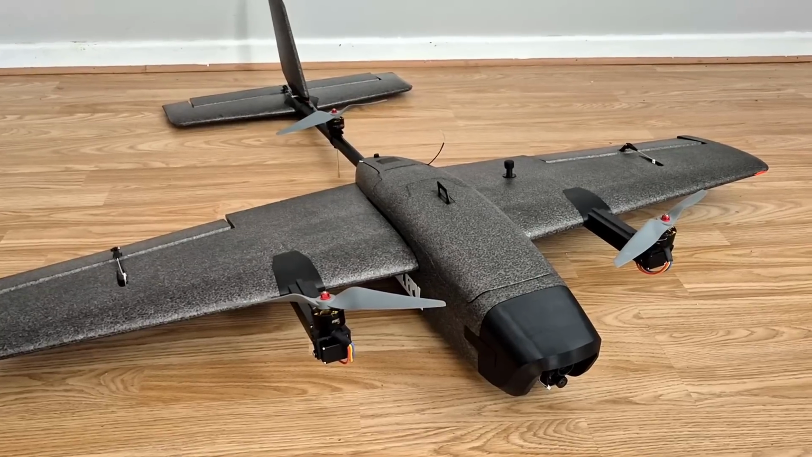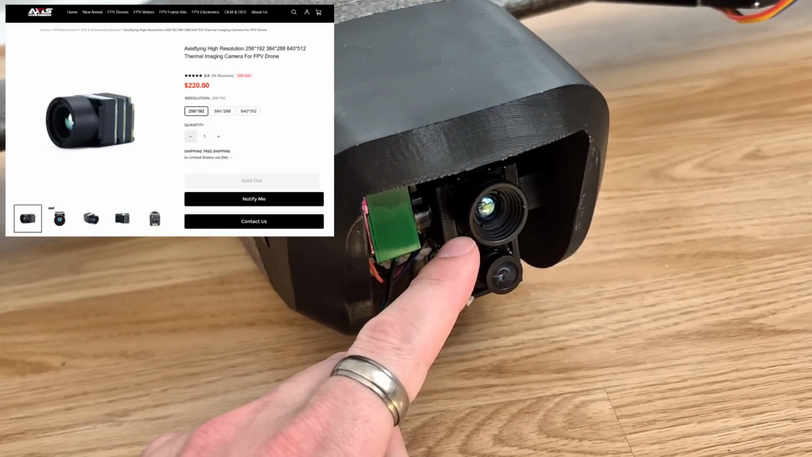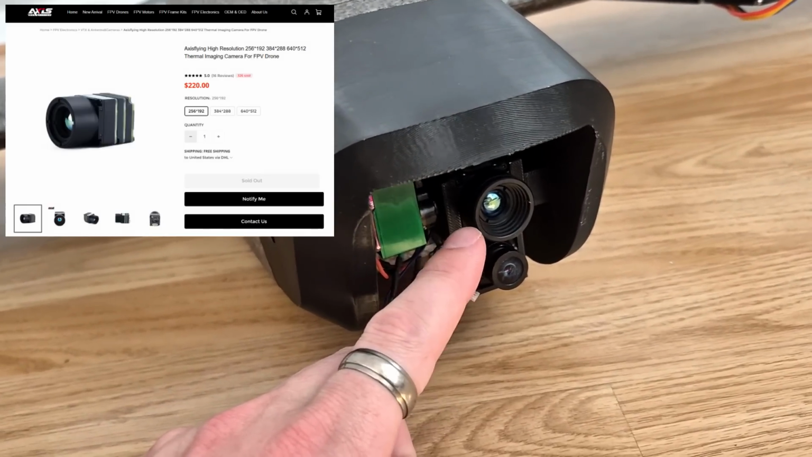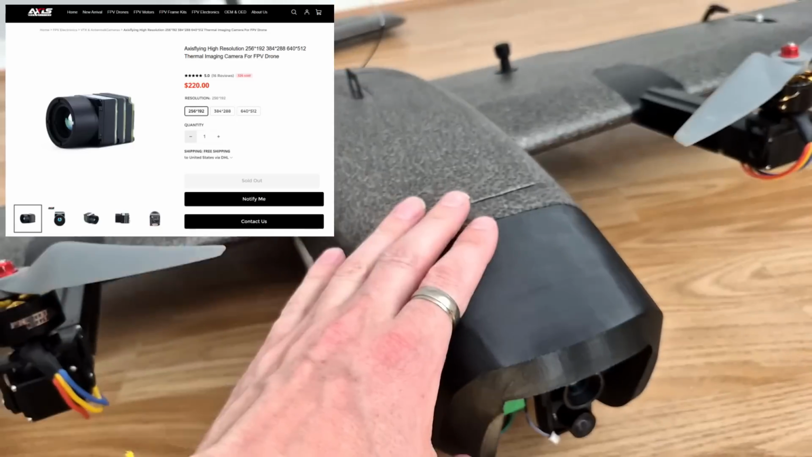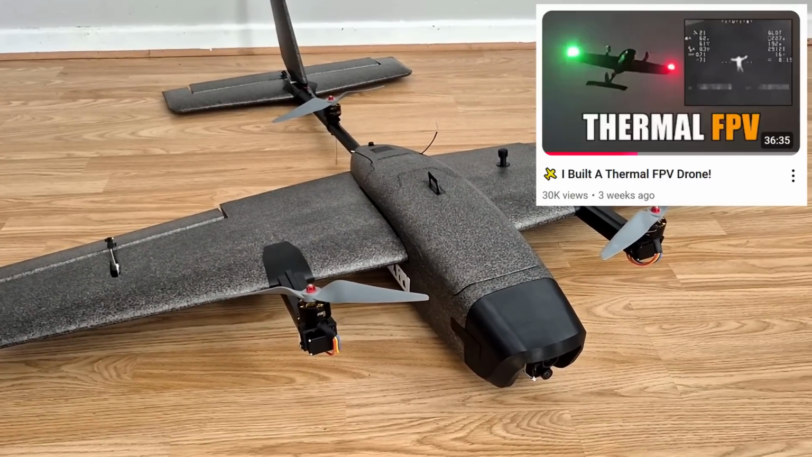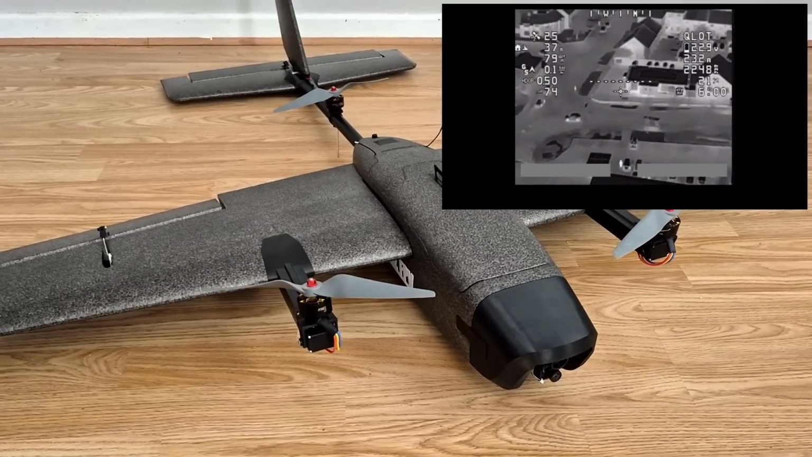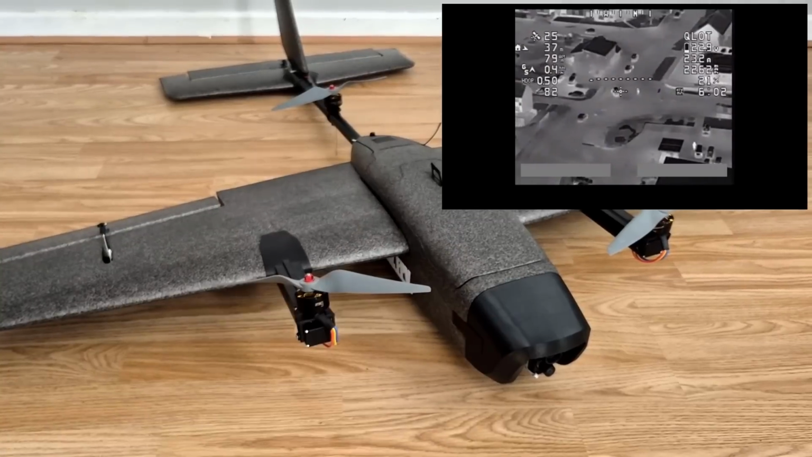Alright, so in today's video, we're going to be taking another look at this guy here. This is the AxisFlying 256 thermal FPV camera, which I've got installed on my Heewing T2 VTOL here. Now, I already did a video about this camera a couple of weeks ago. I showed some flight footage that I recorded with the camera installed on this aircraft.